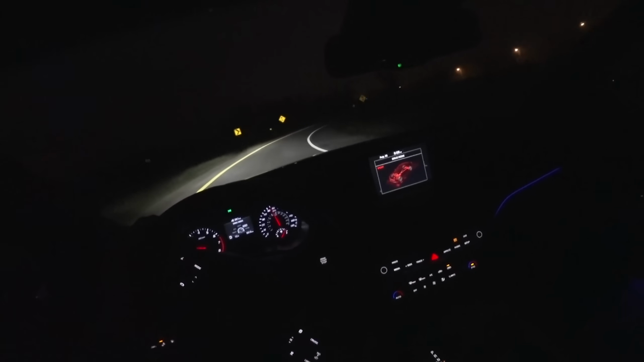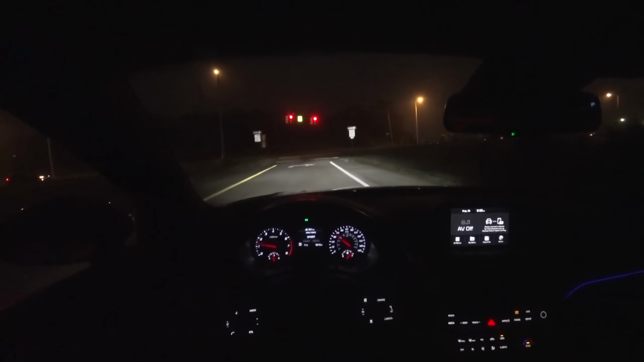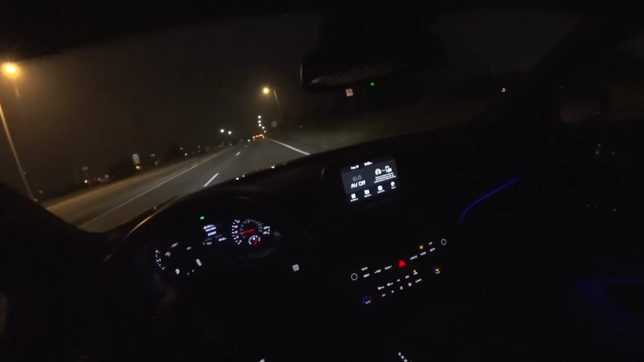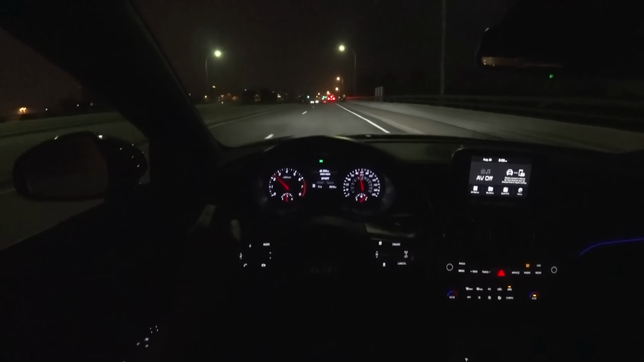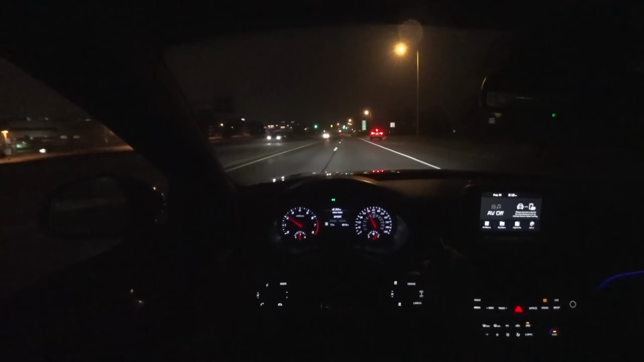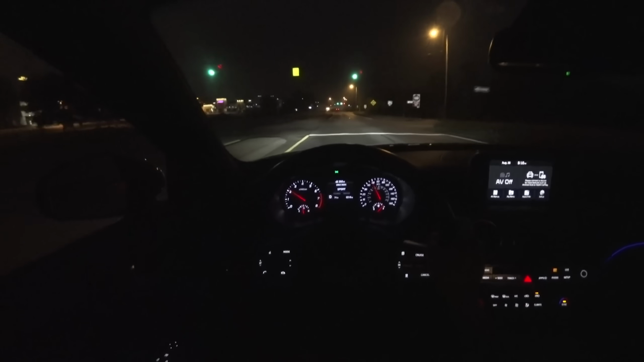Putting it into Sport mode here. Plenty of grip around this entrance ramp. These tires really do a good job putting down some G-forces. Transmission in this shifts nice and quickly. We're in Sport mode right now. Things are just a little bit sharper, a little bit more immediate.